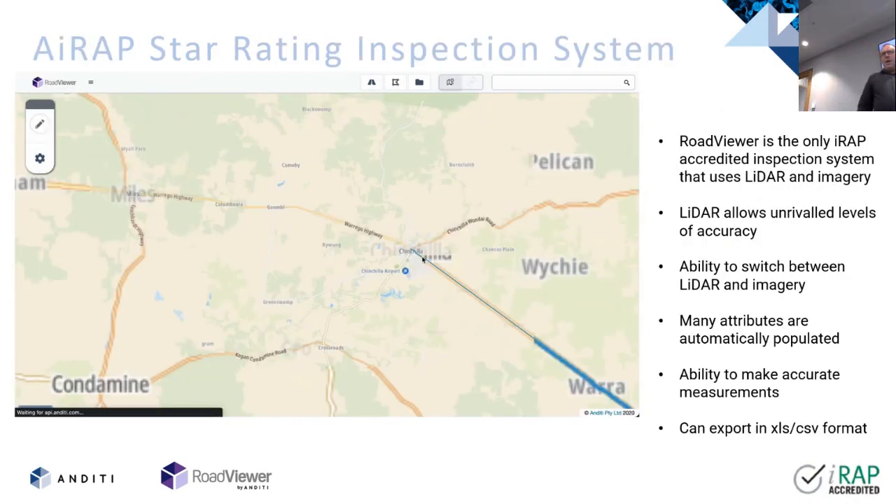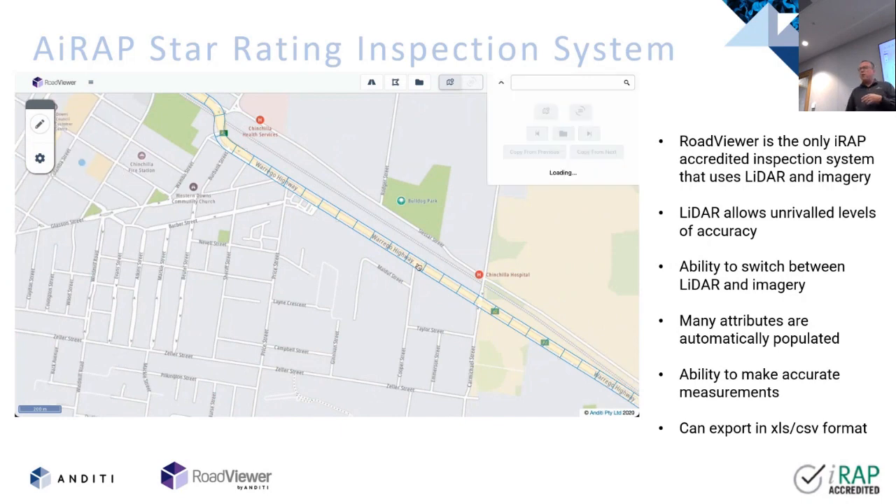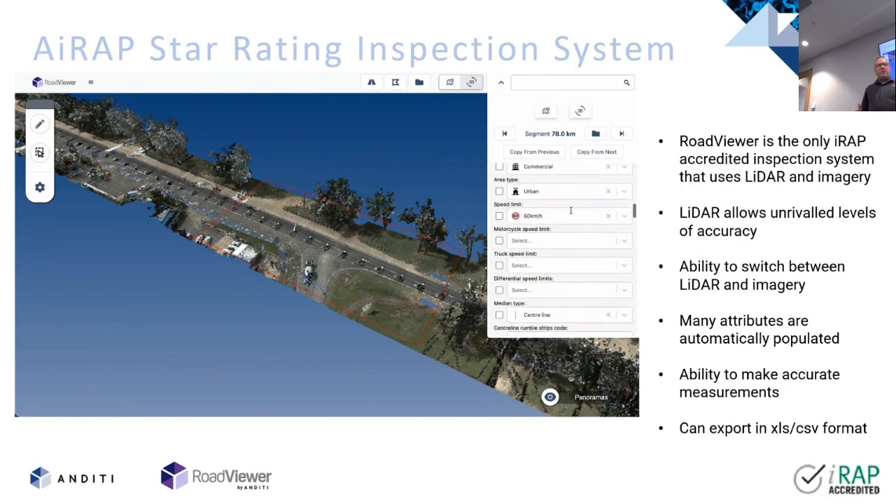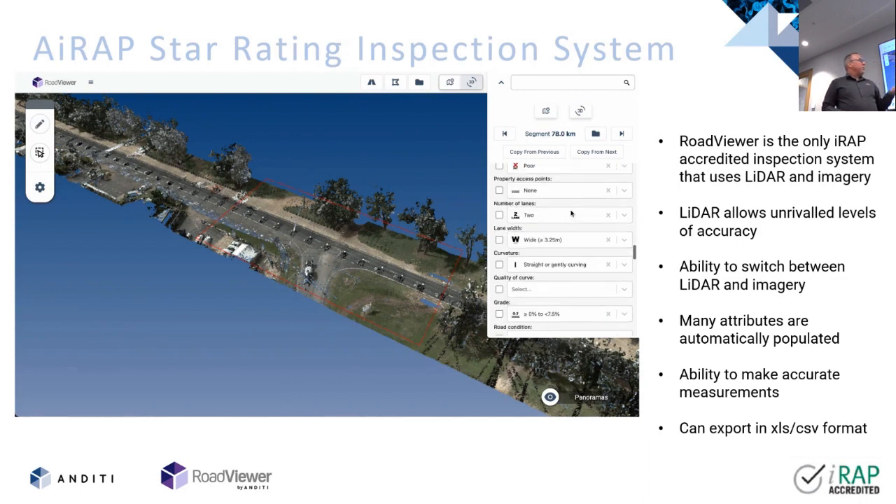So RoadViewer is AiRAP accredited. RoadViewer is basically the way of viewing all of our mobile related data. So here's a video playing an example. Starting off in 2D, you've got the blue AusRAP segments here. Clicking inside that, you can see we've got outlined in red a 100-meter segment of a colored point cloud. On the right, we've got all the different attributes.